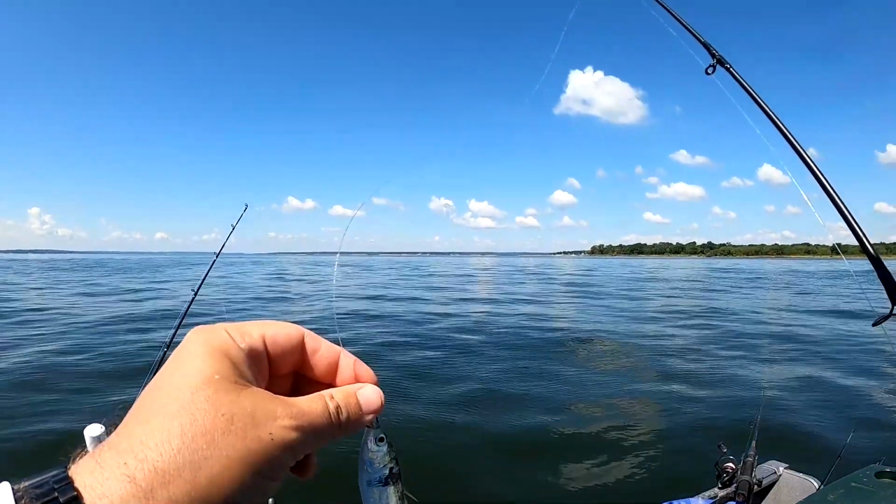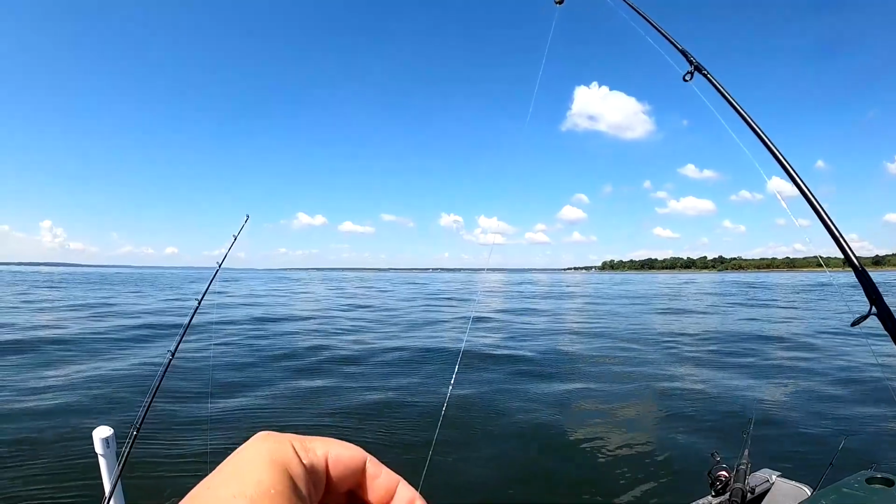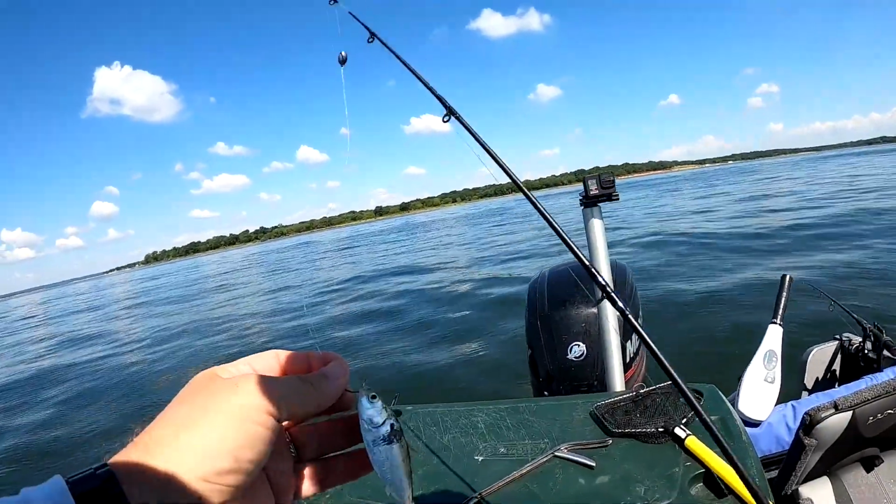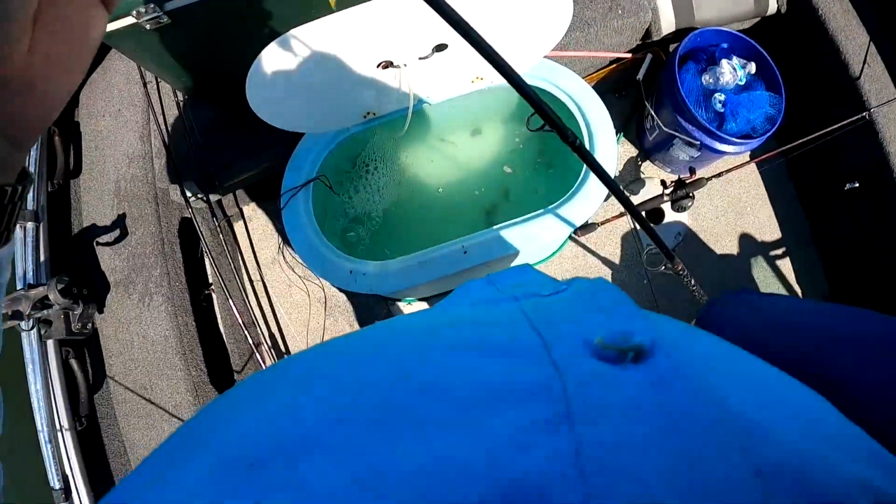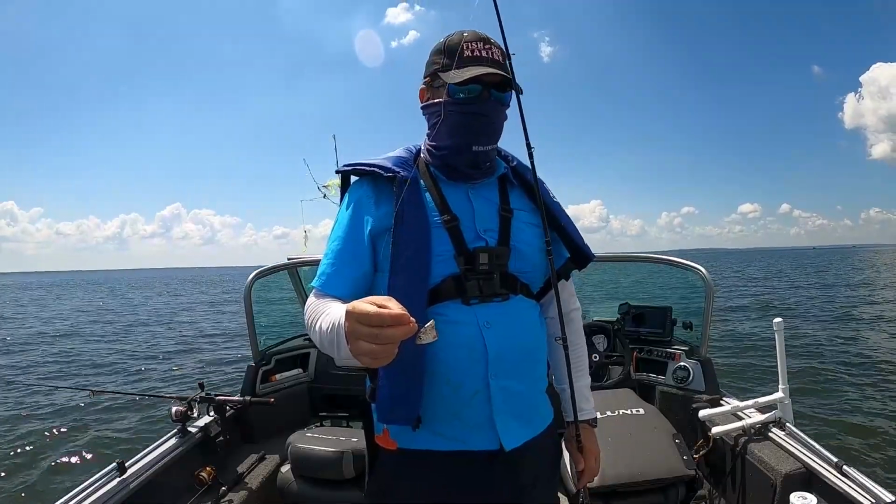I know that the Thumper thumps in cats because there was basically nothing showing on my graph when I first started, and now I've got a whole bunch of catfish hanging around underneath the boat. There's quite a few catfish showing on my graph.